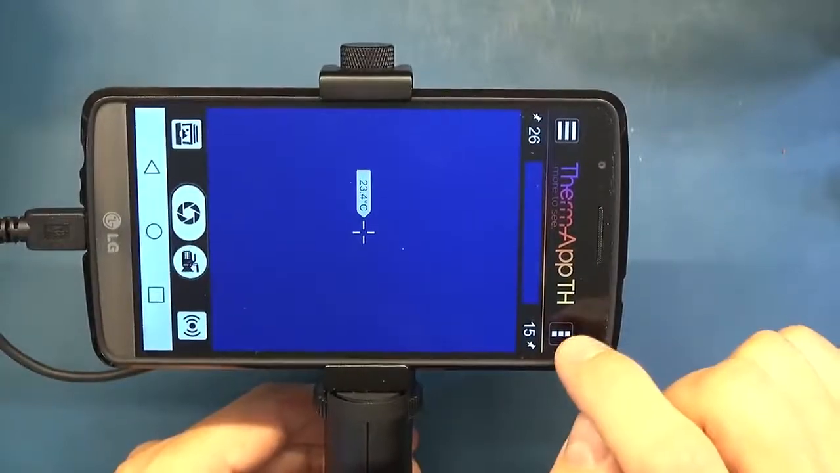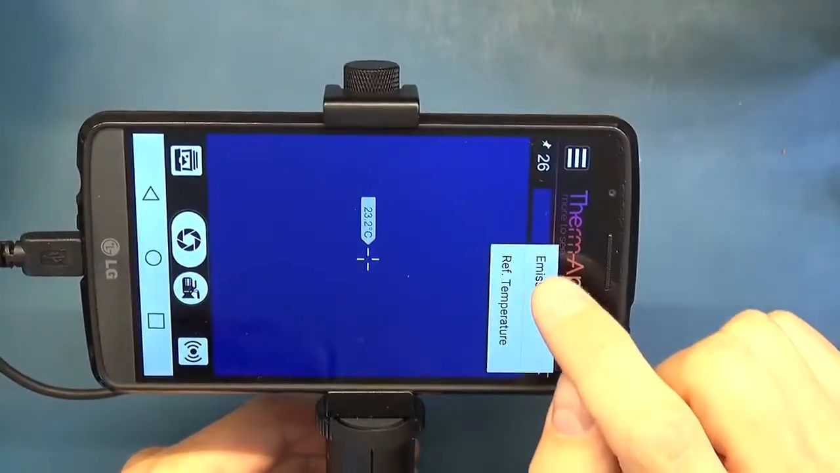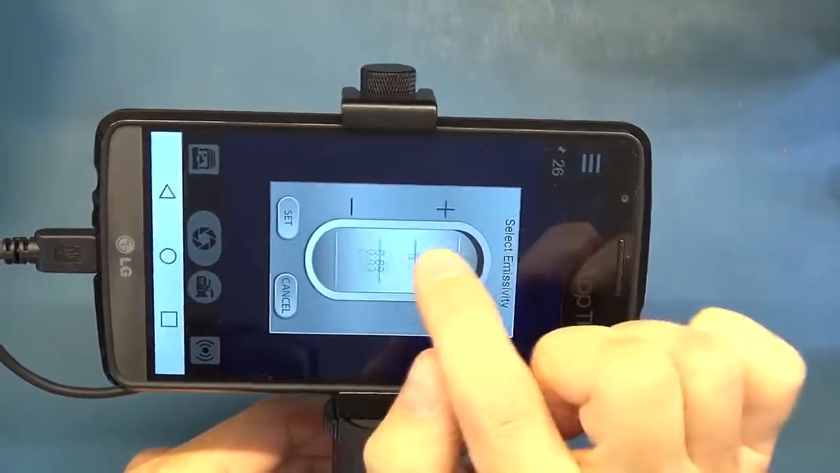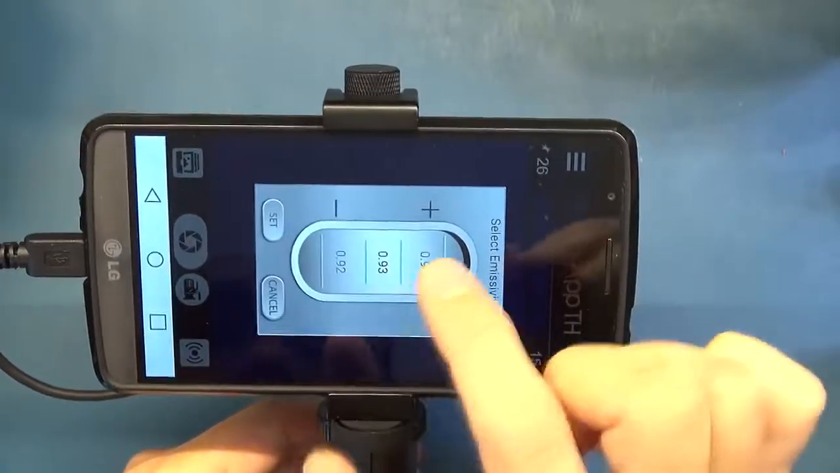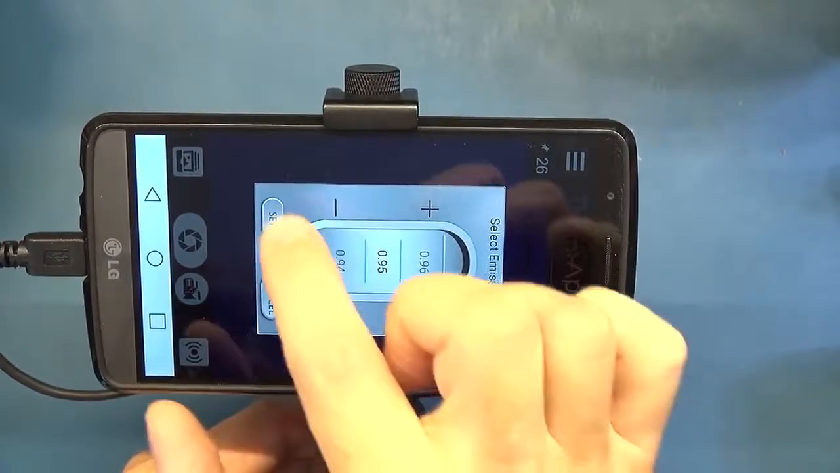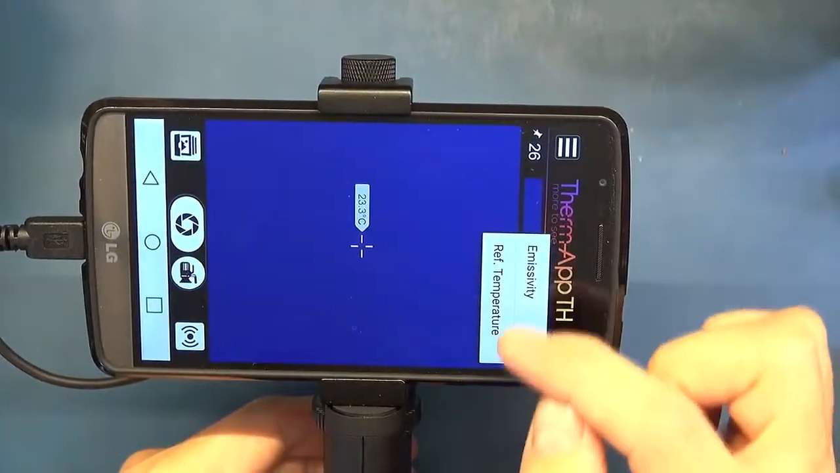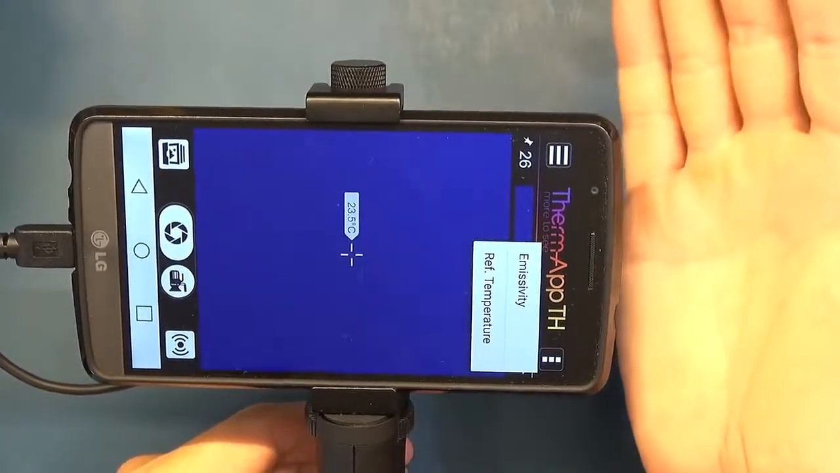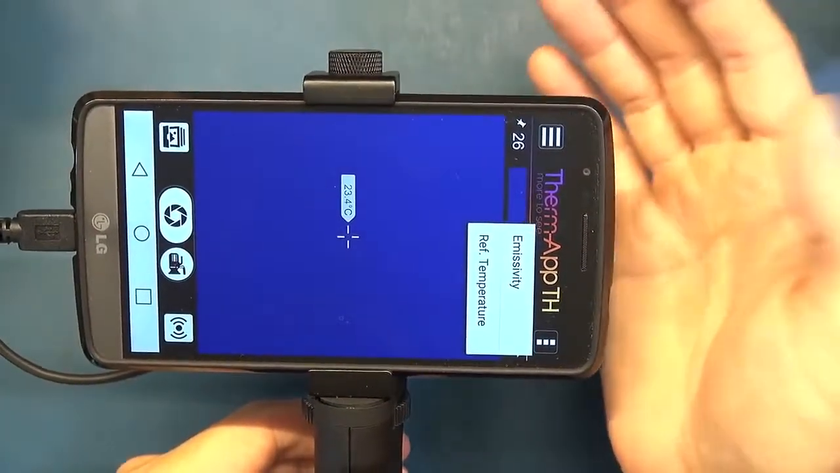If you want to change emissivity settings, it's a simple tap over here to go into the emissivity. It brings you up with a nice little dial which you can flick through and then go and set. Once you've got the right setting, set that. It also gives you a setting to set your reflected temperature in case you're on a really reflective metal surface, which could be reflecting environmental IR.